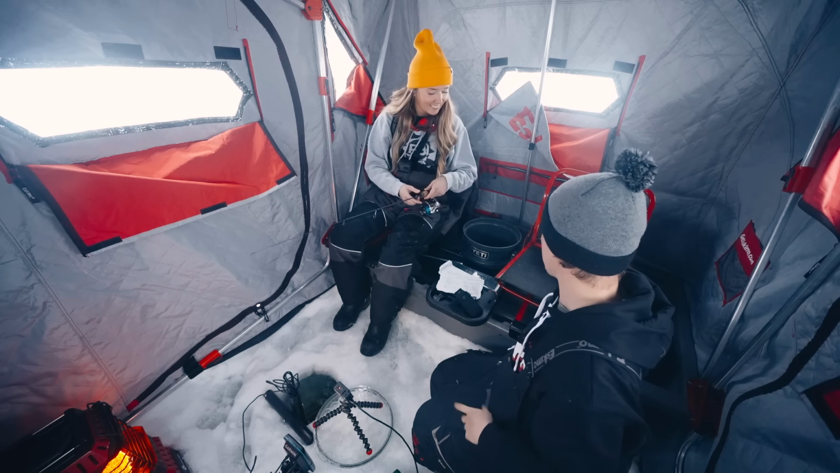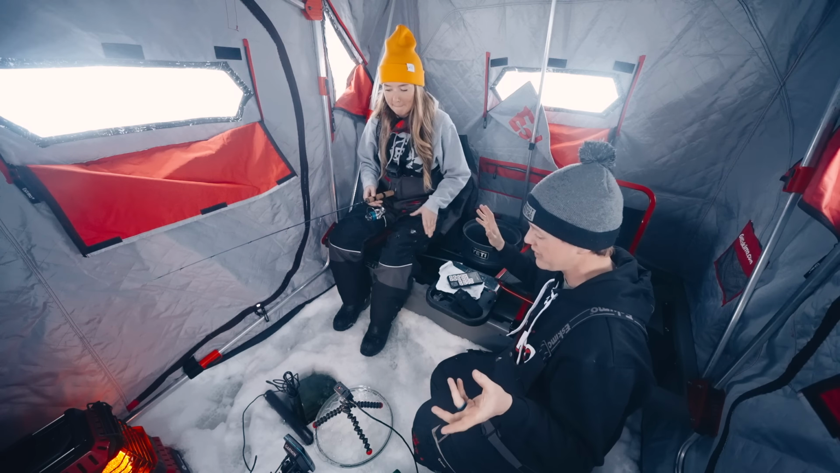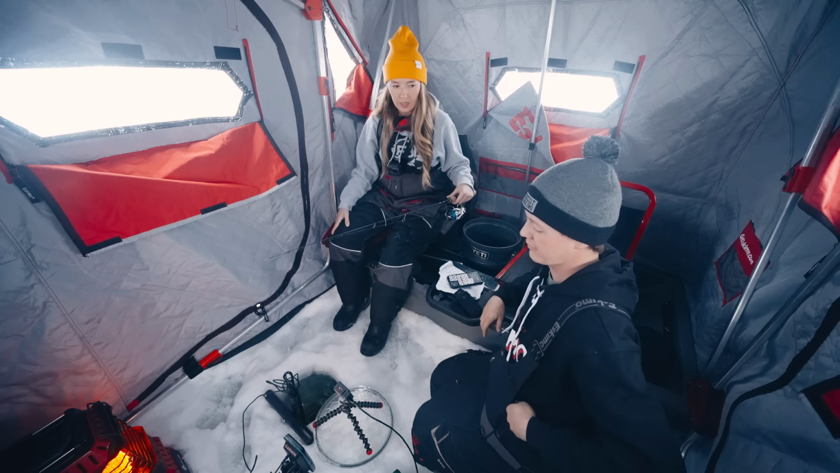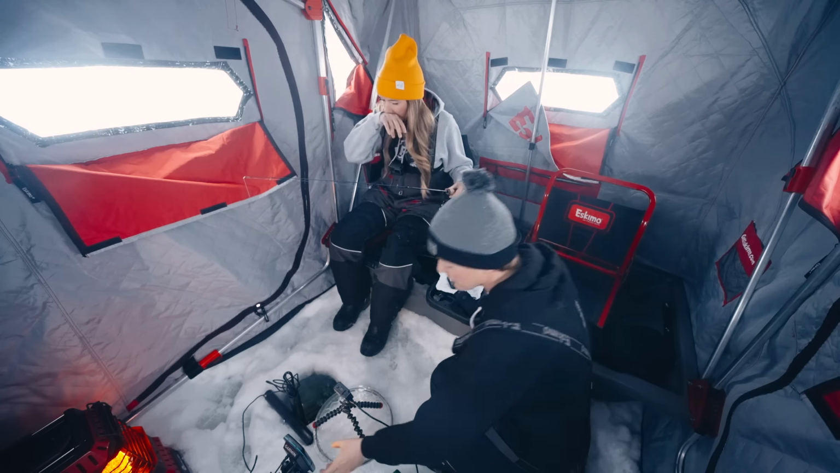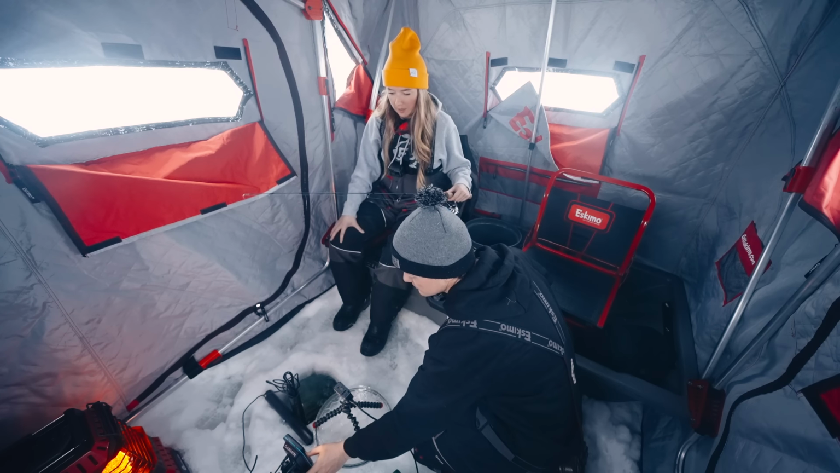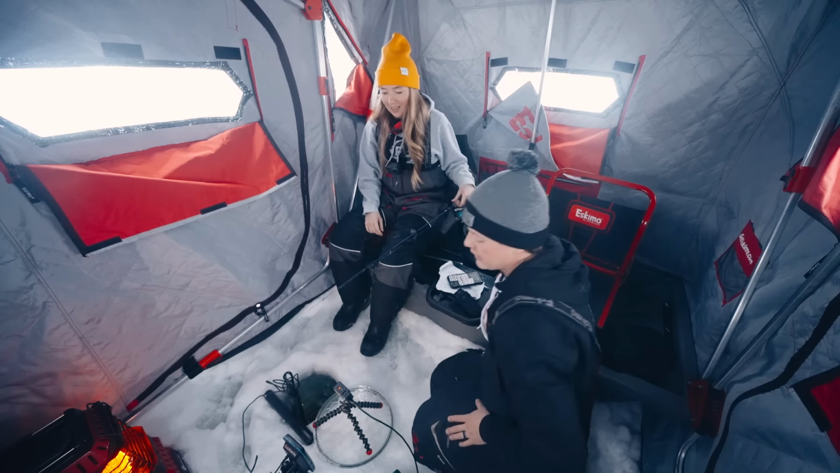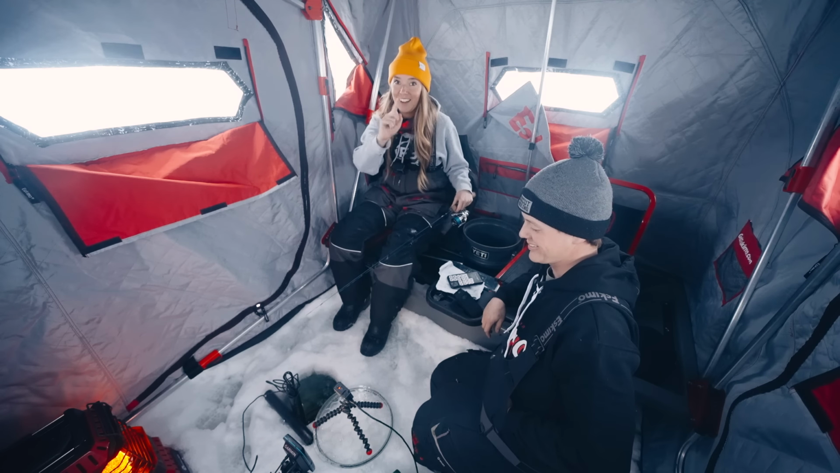Since this evening is wrapping up, what would be your thoughts on this? You've used live scope, you've used a flasher. Tough to compare it to a live scope. Live scope's a little more interesting to watch fish interactions, but the couple fish that I caught today, you could clearly see them rising from the bottom, which is pretty cool. Seems easy enough to use. And yeah, it only cost us like $170, which is what I like the most.